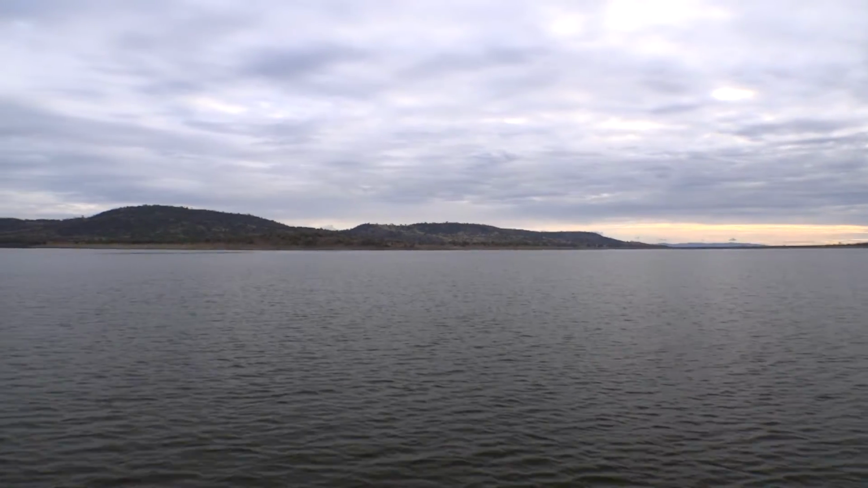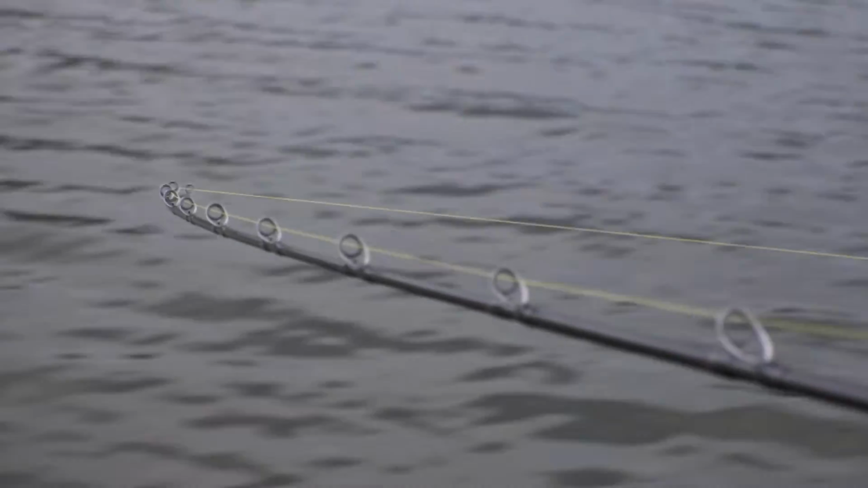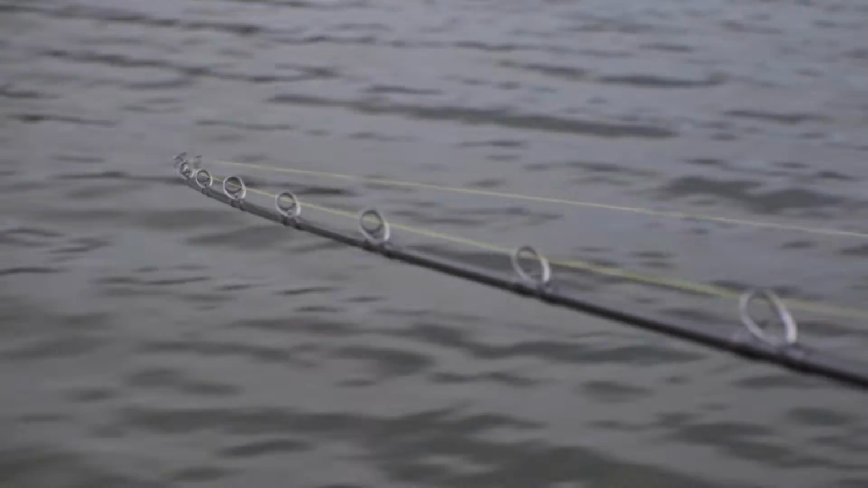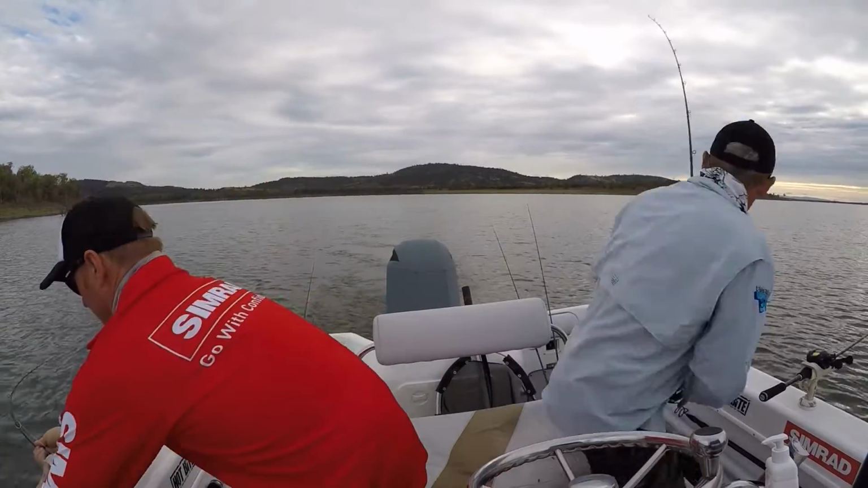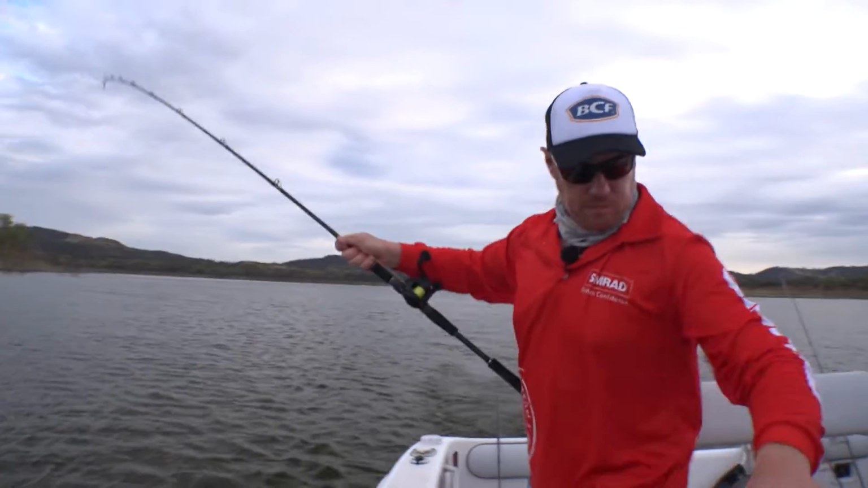So after 3 days of searching, it appears the fish have been hiding right under our noses. And now we've found them, we just have to figure out how to catch them. Yep, fish on, fish on. Oh, yeah.